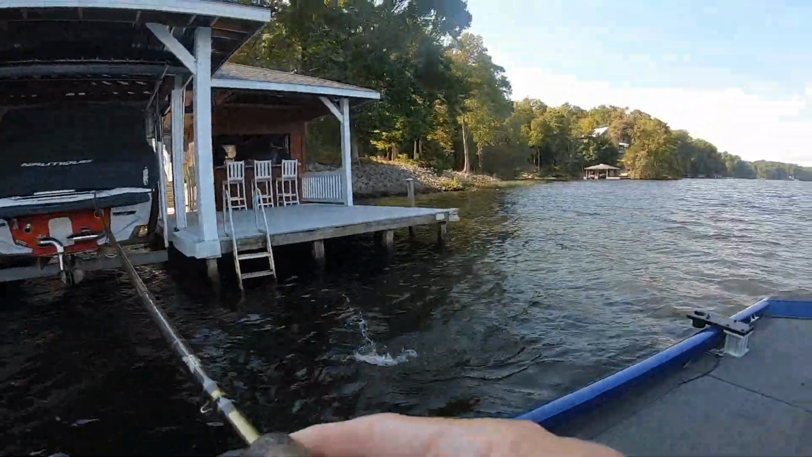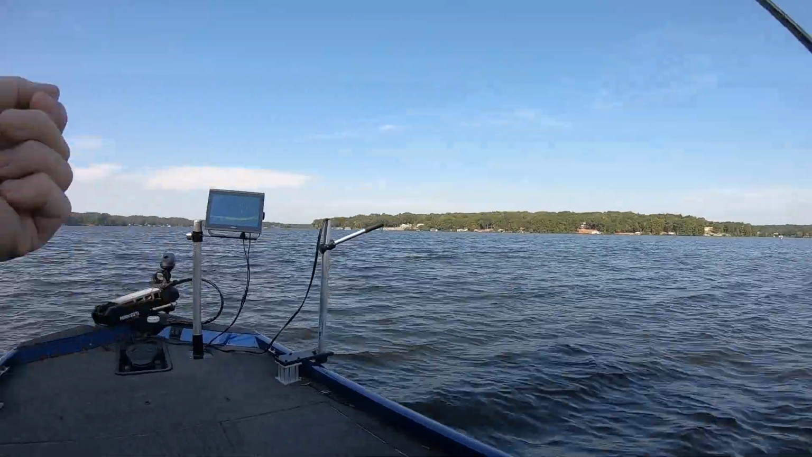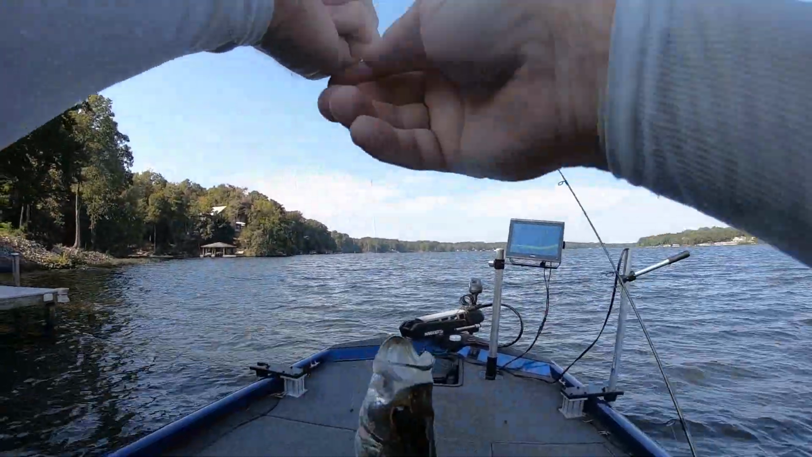All right, guys, this one ain't much bigger. So the one I lost at the boat was nice. He was probably 12 to 13 inches easily, it looks like. That's not a bad one.